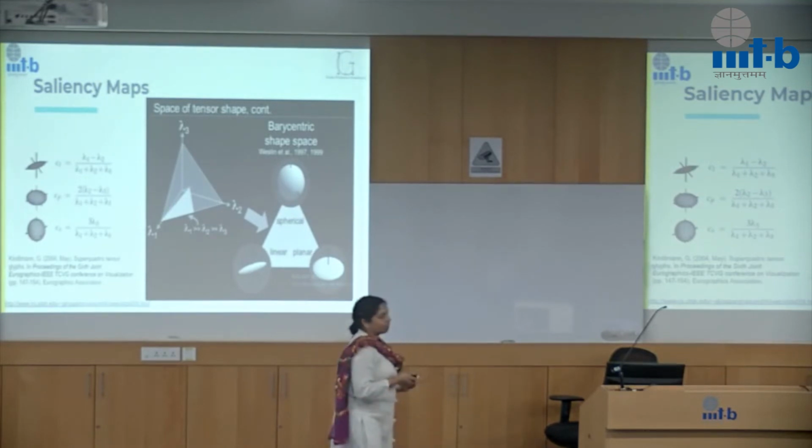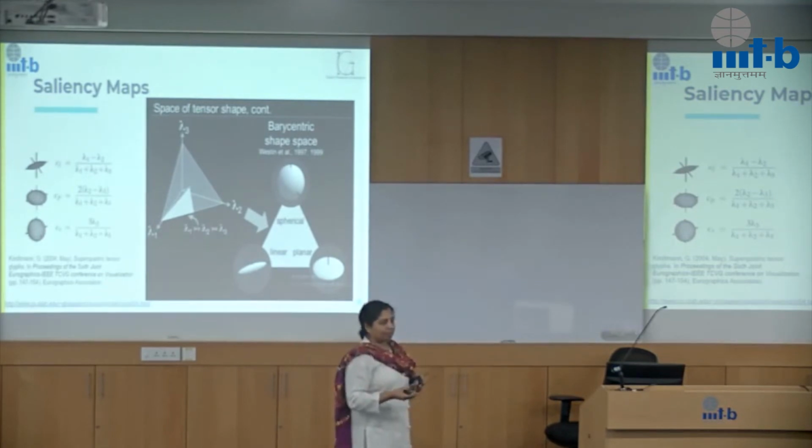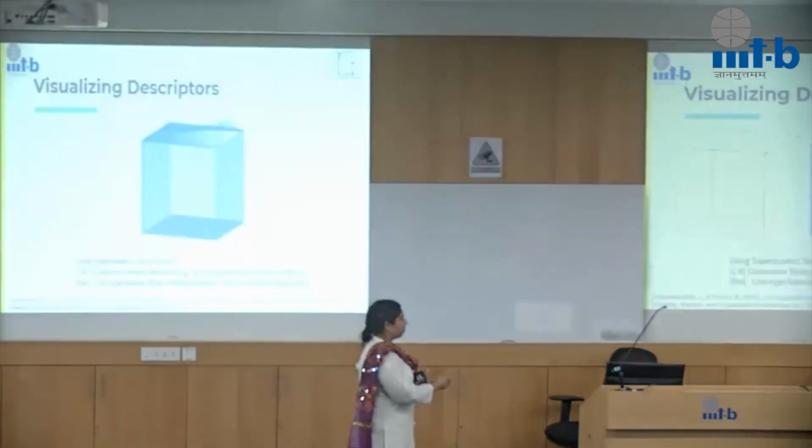So what we have done is, we have taken this representation, which is already there in second order tensors visualization, we have used that for the LiDAR point clouds. So that's essentially what our work is all about.